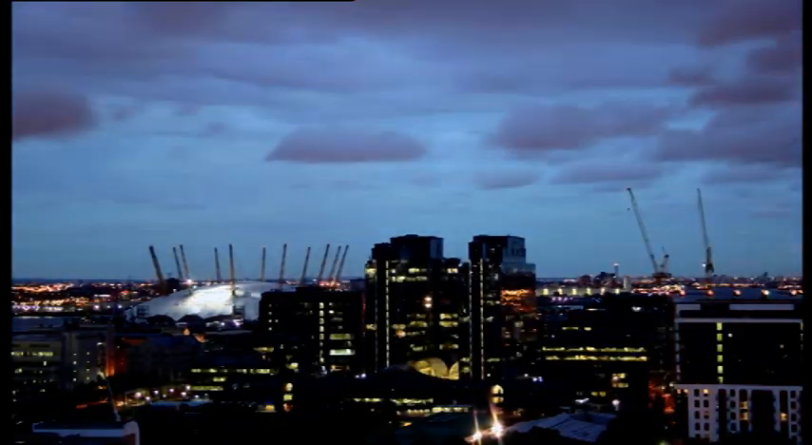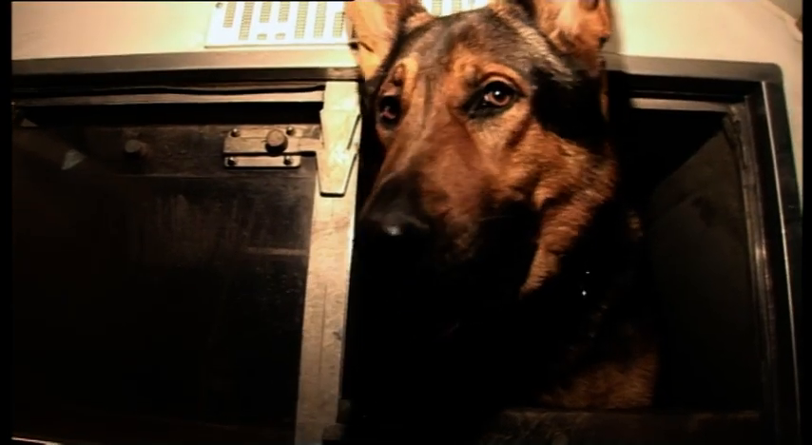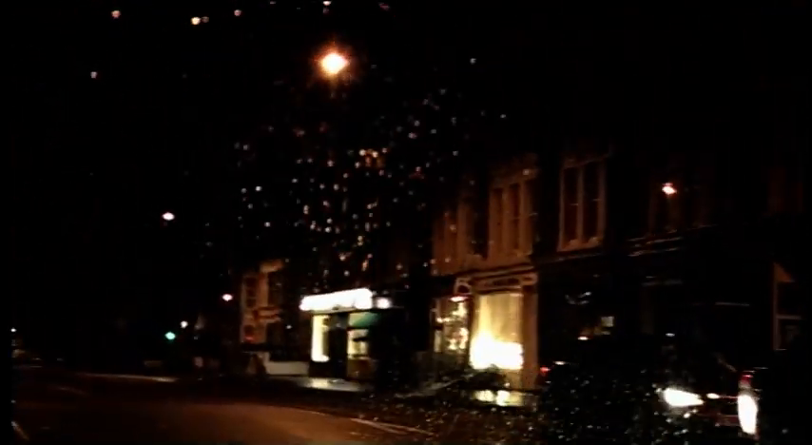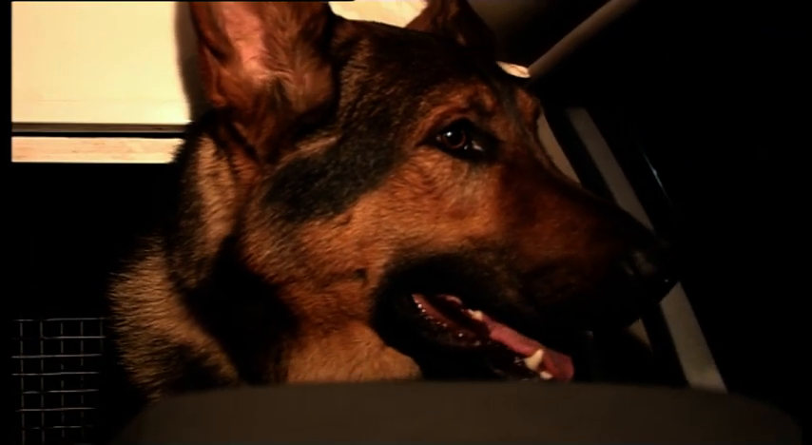London's dog squad deals with more than 100 999 calls every 24 hours. The aim is to get to the scene of each as quickly as possible. Zinzan and his handler, PC Revel, are heading for northwest London. A fitness gym has been broken into, and the caller says 2 men ran away from the scene. When it comes to tracking suspects on the run, Zinzan is a top dog, especially at night.